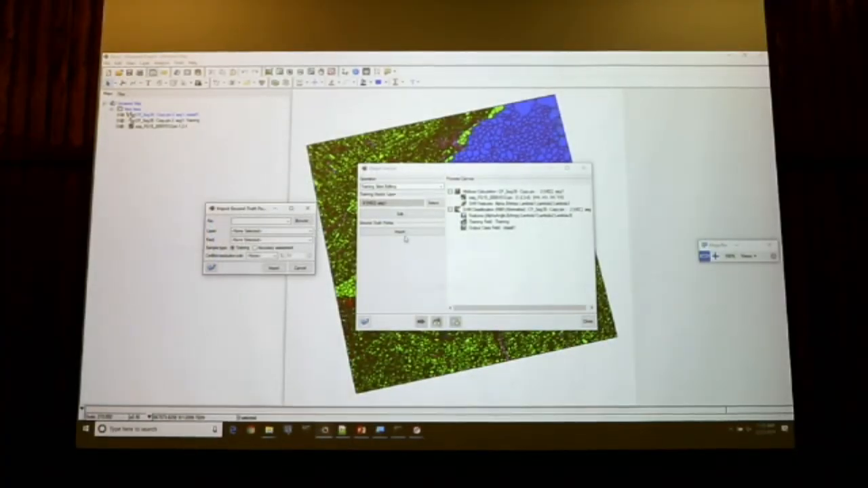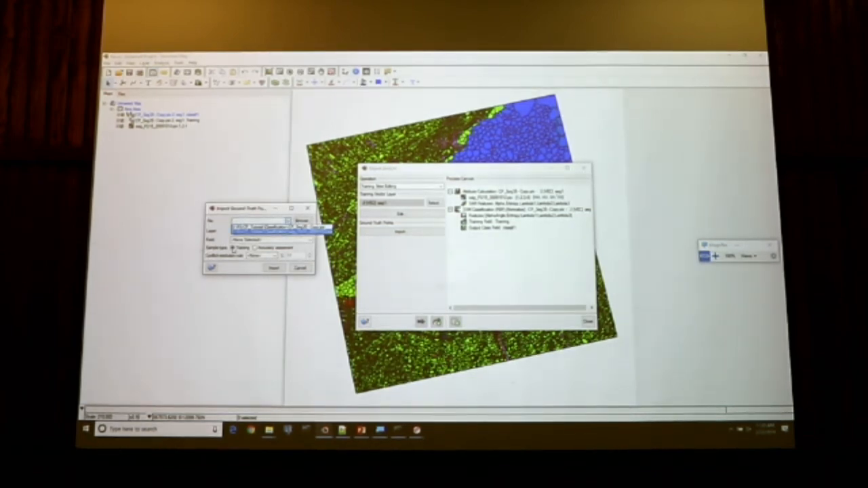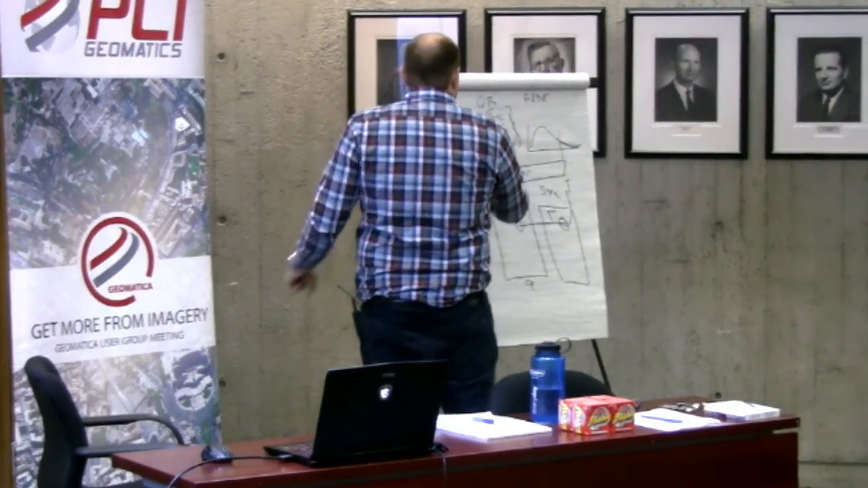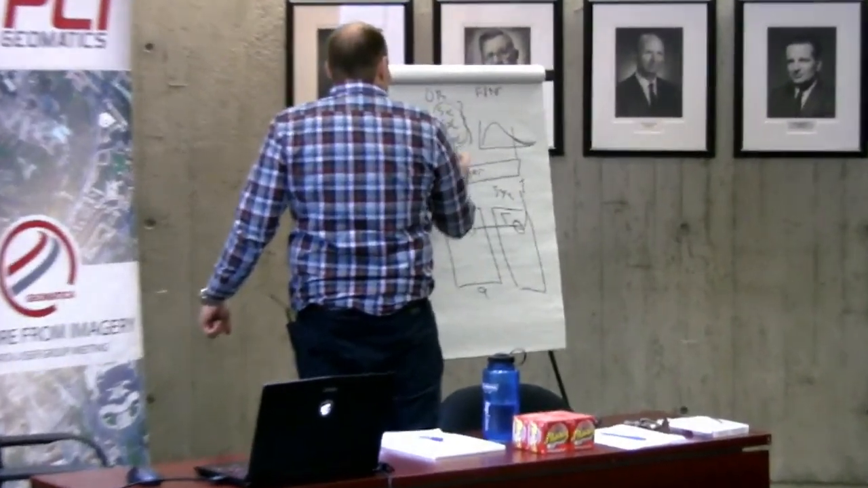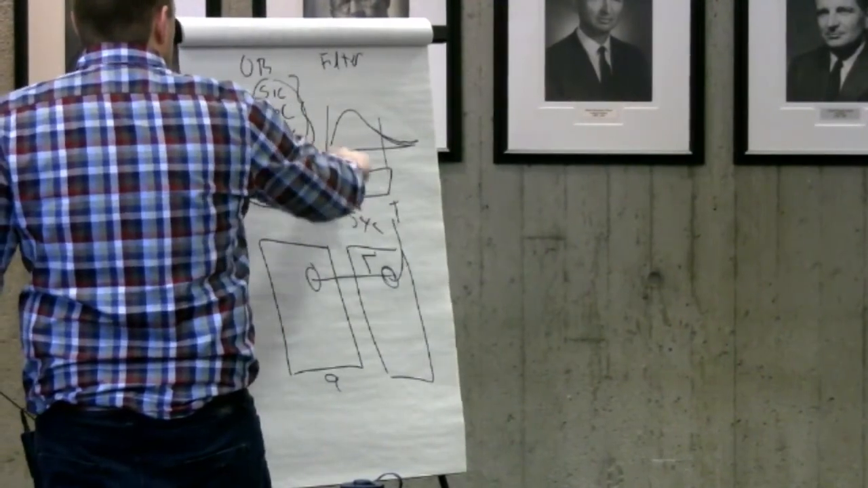There is also the import ground truth points, and it can be a shapefile or a PIX file containing points. And then you can import those, and it will take every polygon that contains a training field site. You will create an attribute table, and you will assign the class to it.